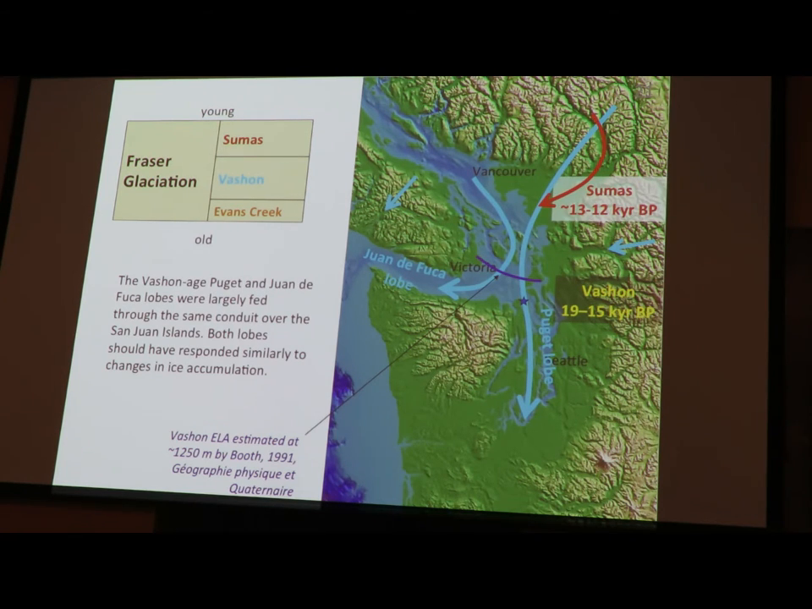And then there's a younger Sumas phase, that's ice coming out of the Harrison Lake Valley and flowing down the Fraser lobe. The abstract that's online, the one that I gave Ralph many months ago, I said I'd talk about the Sumas stage. Then I put the talk together and realized that I wouldn't get you guys home in time for dinner if I did that. So if you really want to know, ask me afterwards.